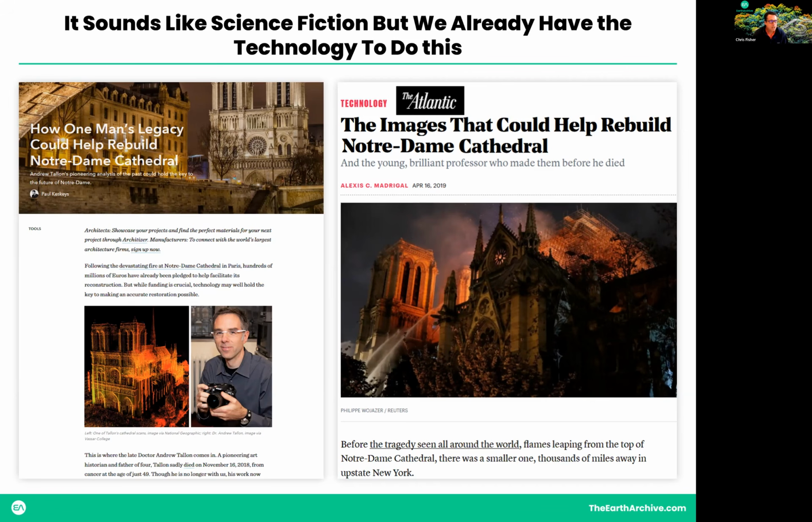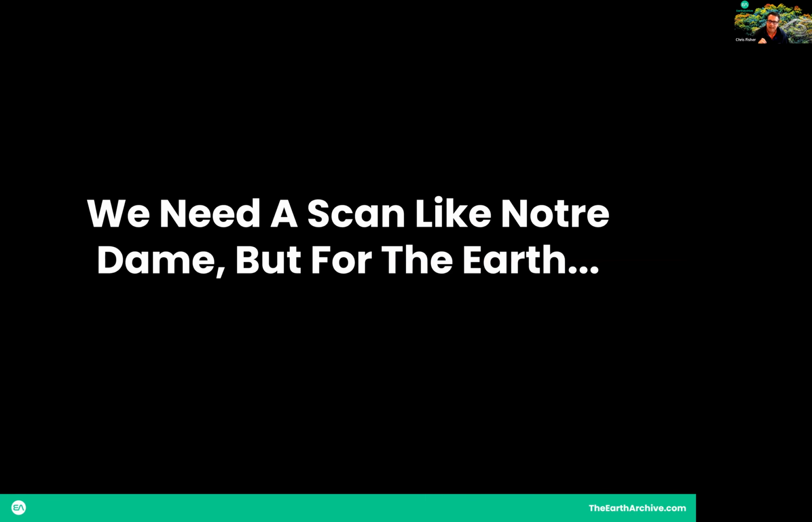The French government just announced a huge plan of reconstruction, and those records are proving invaluable to the reconstruction of Notre Dame. We need a scan like Notre Dame, but for the Earth. And that's what the Earth Archive Project is about.